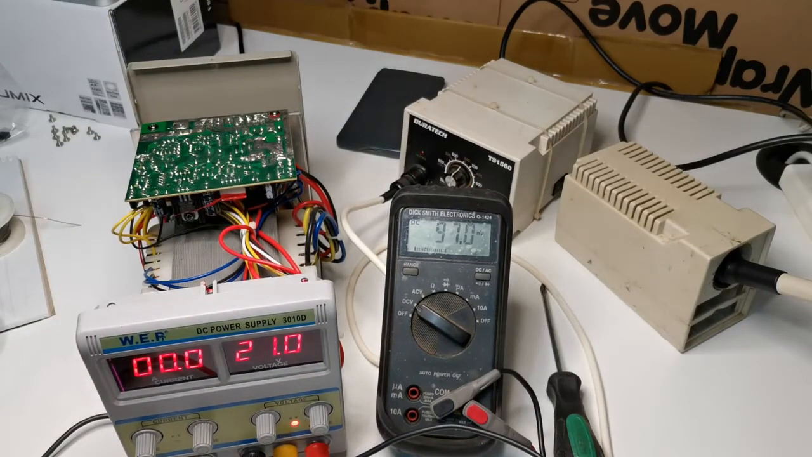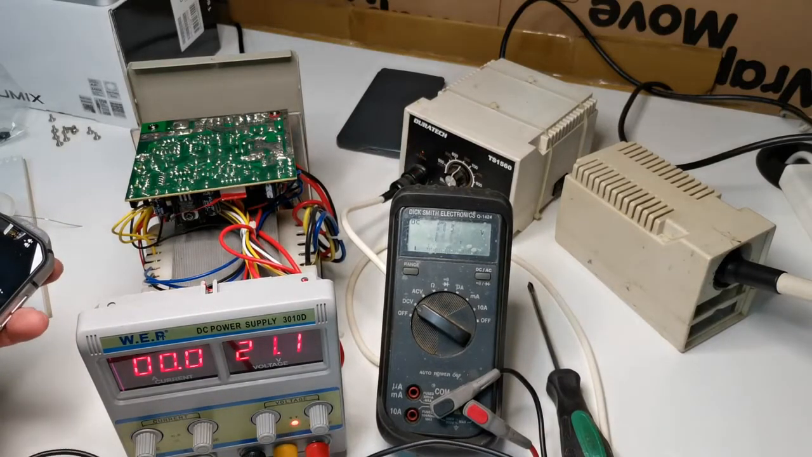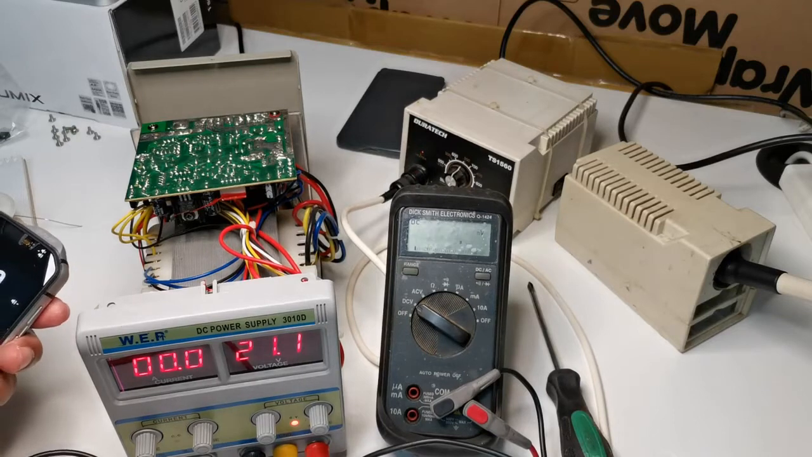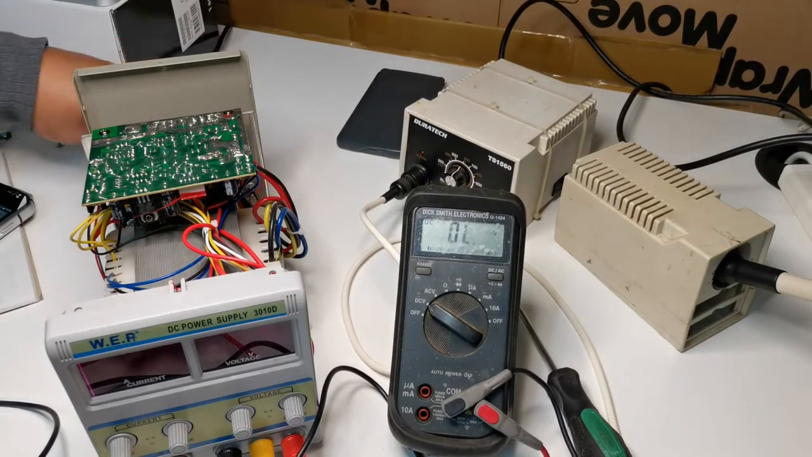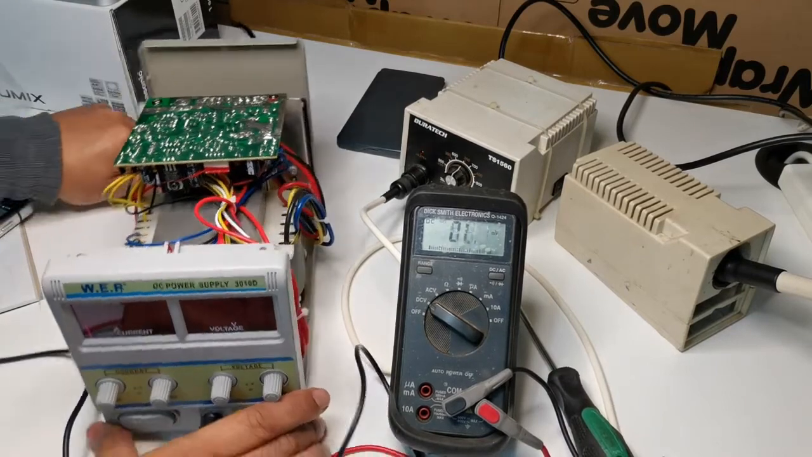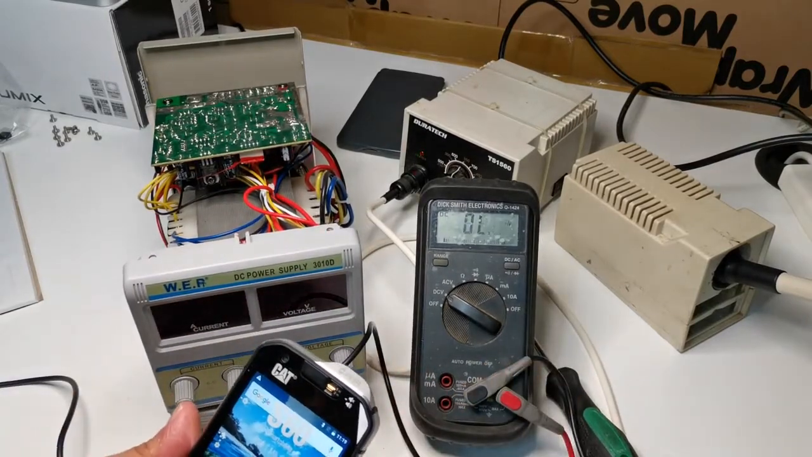Now the CC has gone, but we have the problem in the voltage output. So we'll check with our thermal imaging camera if there's anything overheating.